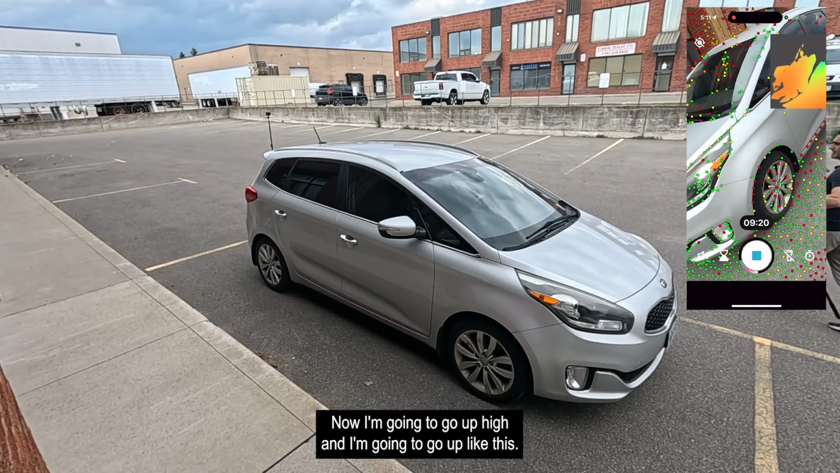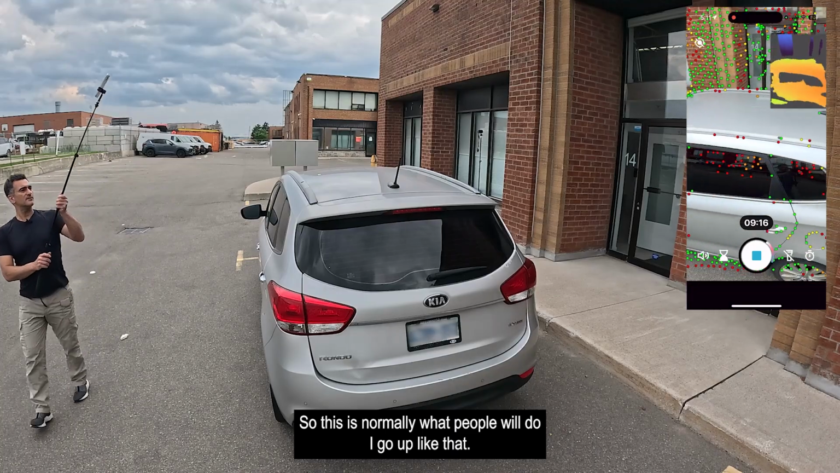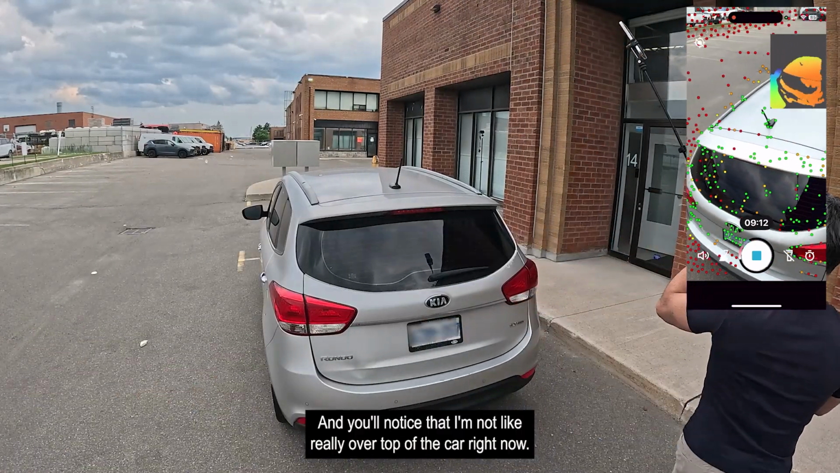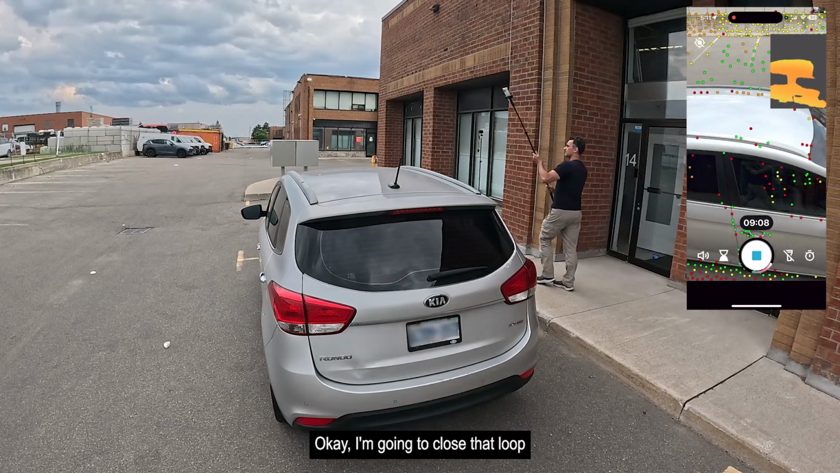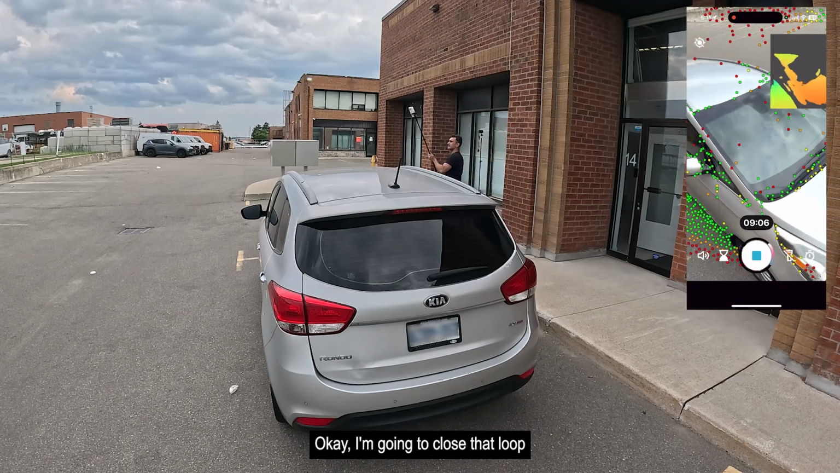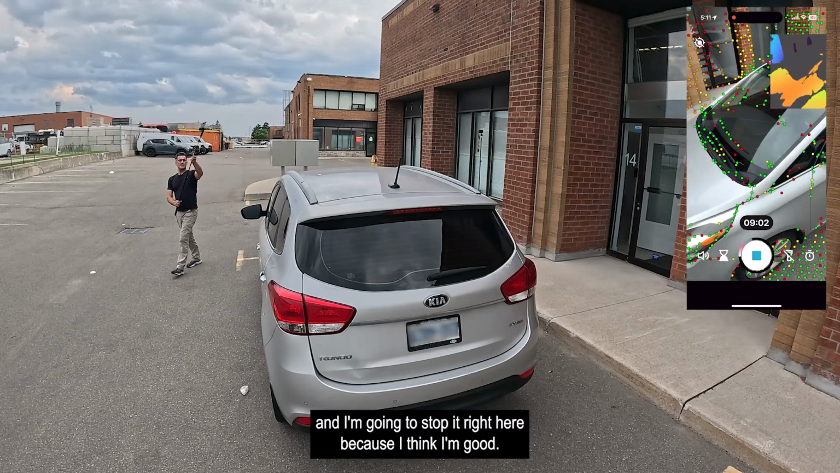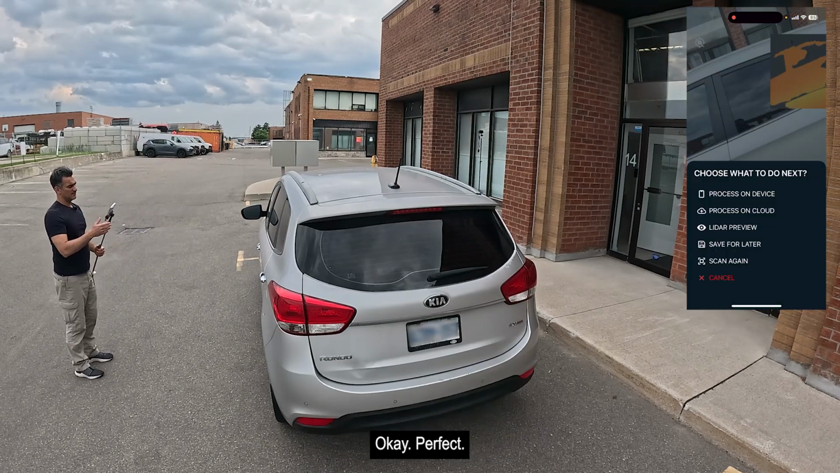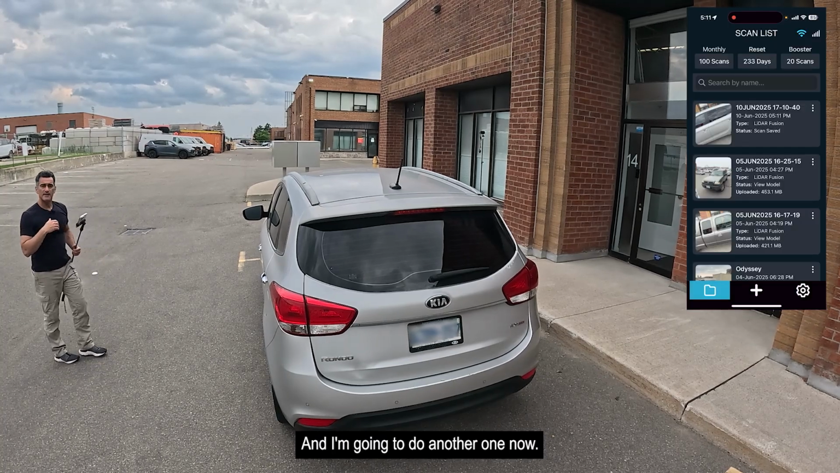Now I'm going to go up high, and I'm going to go up like this. So this is normally what people will do. They'll go up like that, and you'll notice that I'm not really over top of the car right now. Just kind of going around like that. I'm going to close that loop like that, and I'm going to stop it right here because I think I'm good. Okay, perfect. So I'm going to save this one for later, and I'm going to do another one.